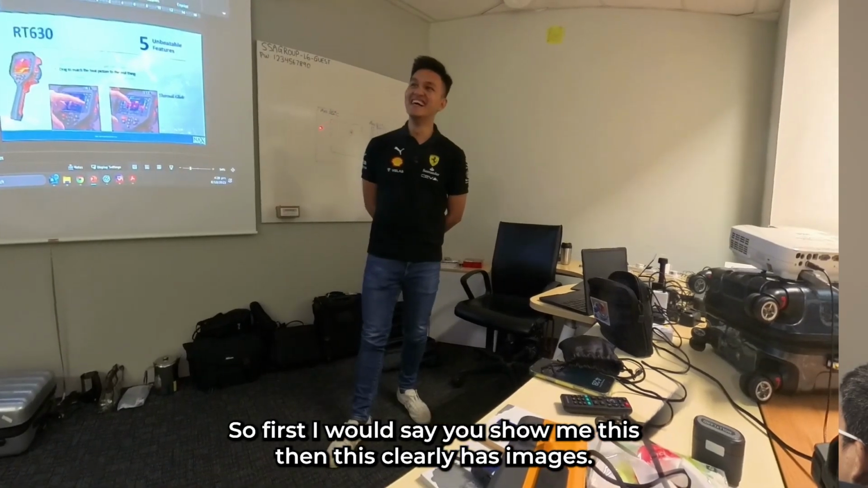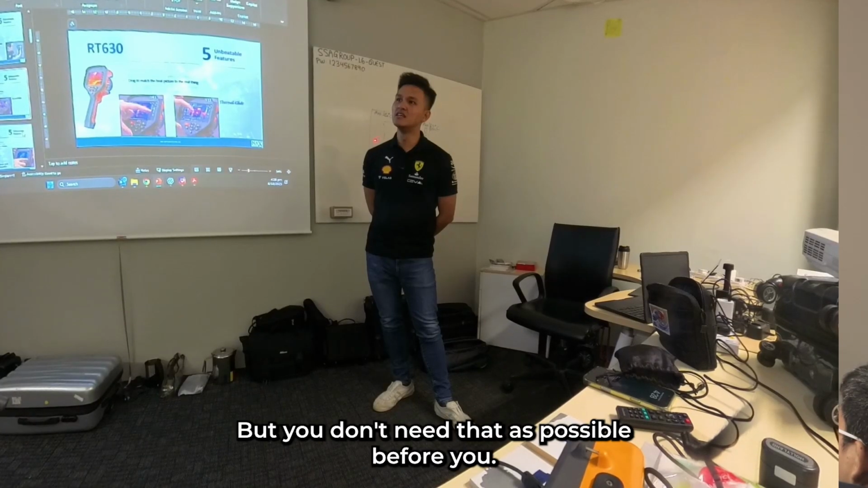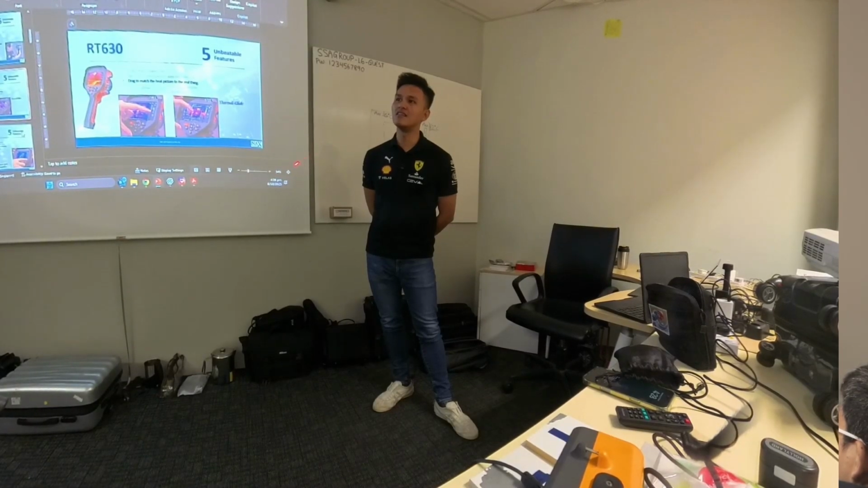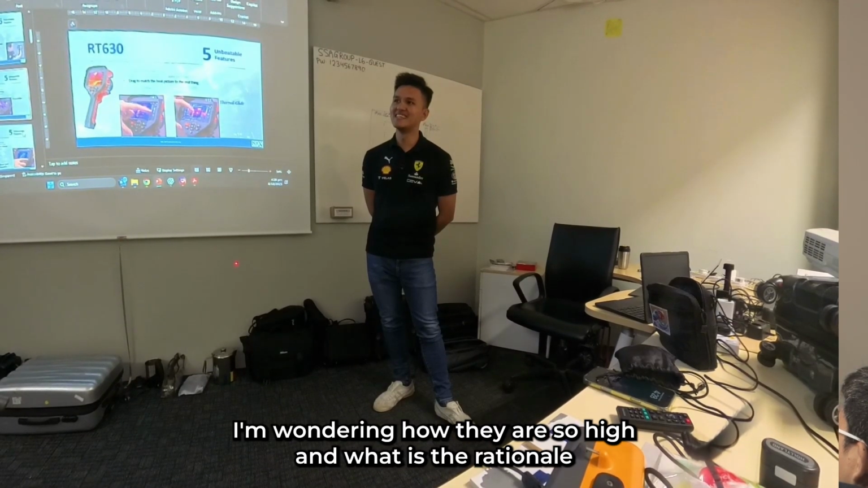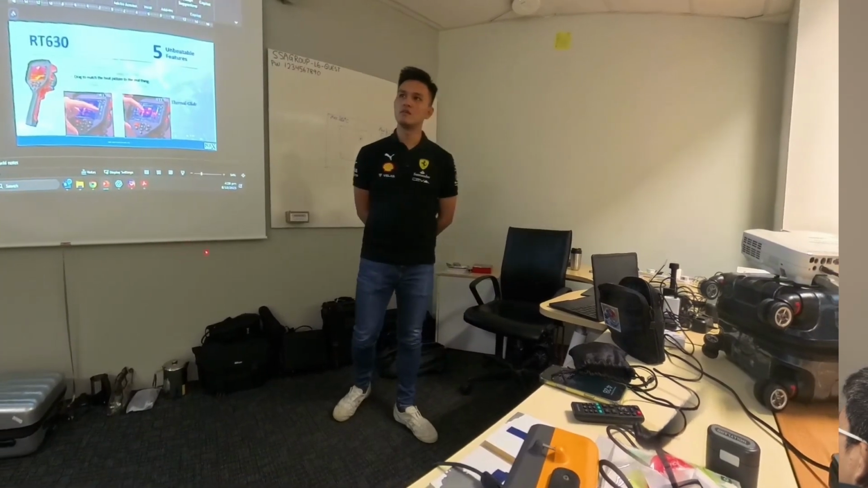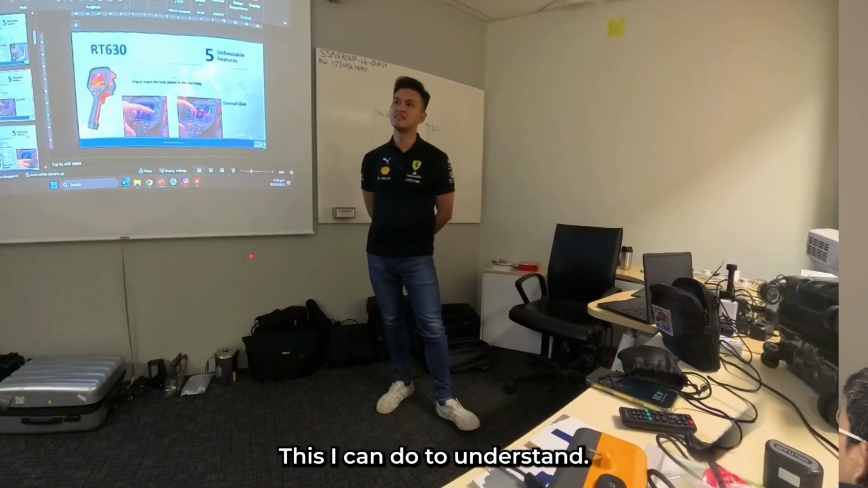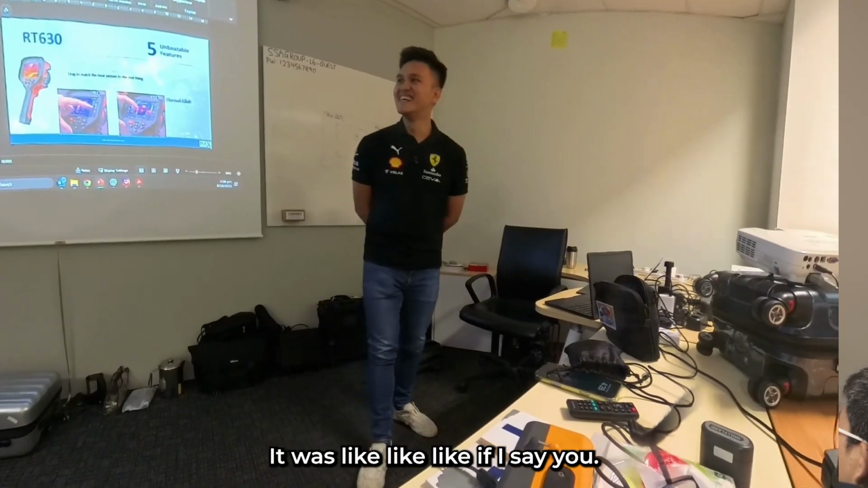So it's like the facade, you show me this, then it's clearly not seepage, but you tell me that there's a possible leak from here. Yeah, so it doesn't make sense. I was just wondering how come they charge so high, and what is the rationale of them charging so high when it's supposed to be investigative work? Yeah, so that's why I came here to understand. Means they didn't really investigate, they just give a report and then end of story.